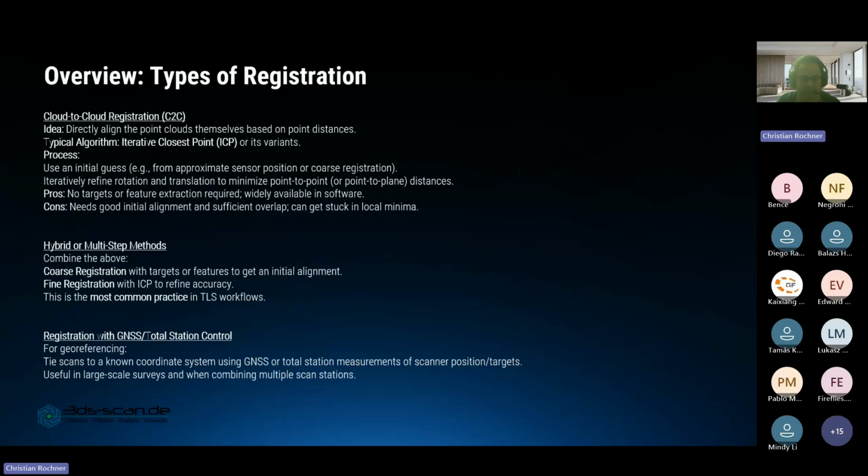How does it work? The ICP registration uses an initial guess, so you already need to move the point clouds very close to each other and try to roughly align them manually, for example. From there, you can refine the translation, rotation, and minimize the point-to-point distance of your two point clouds.